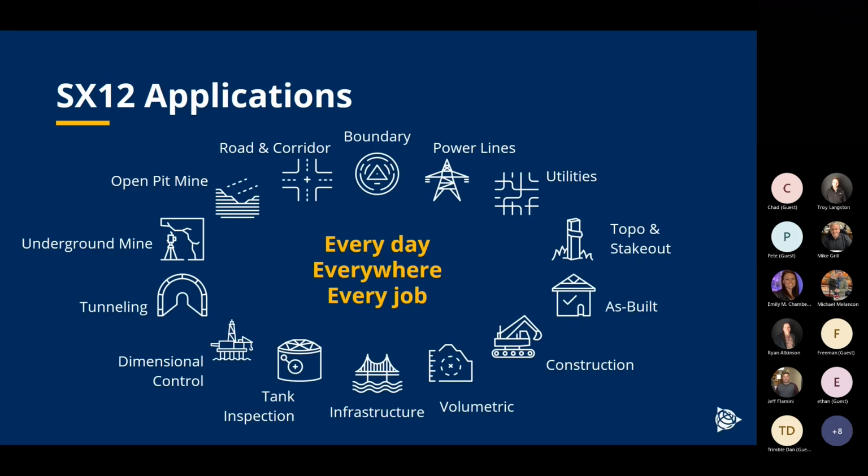There's a variety of applications that we see the SX12 being well suited to serve. So it's really a versatile tool, and there's a variety of things. We'll take a deeper dive into things like boundary survey, topo and stakeout, as-built. But all of these are great applications that this is well suited for.